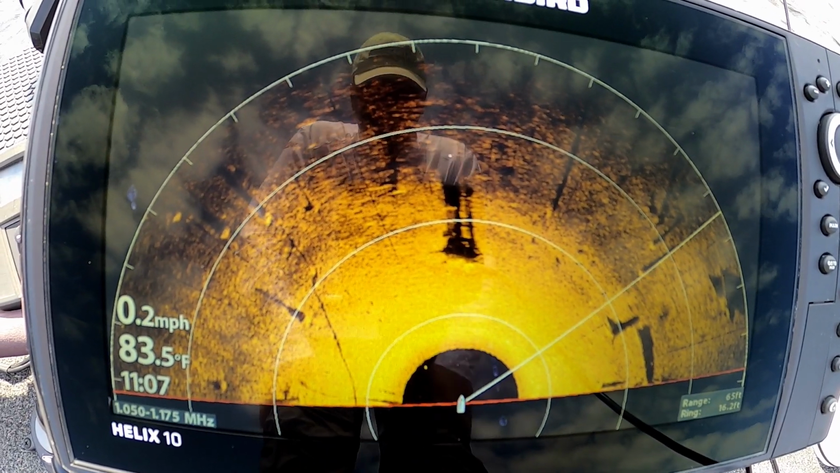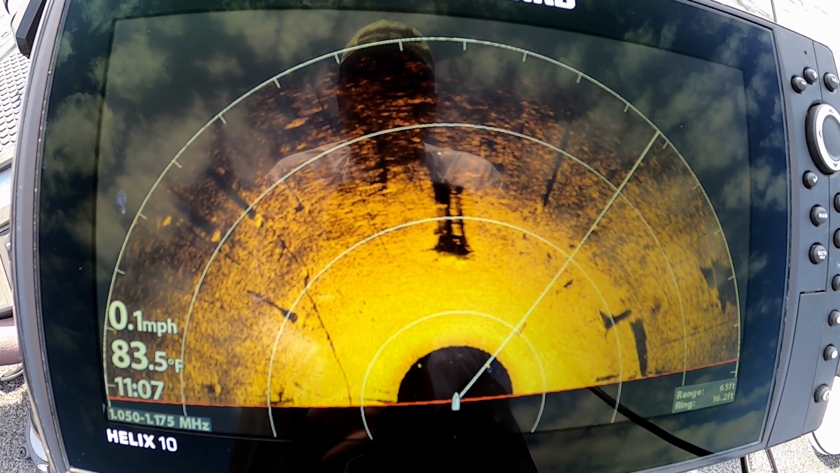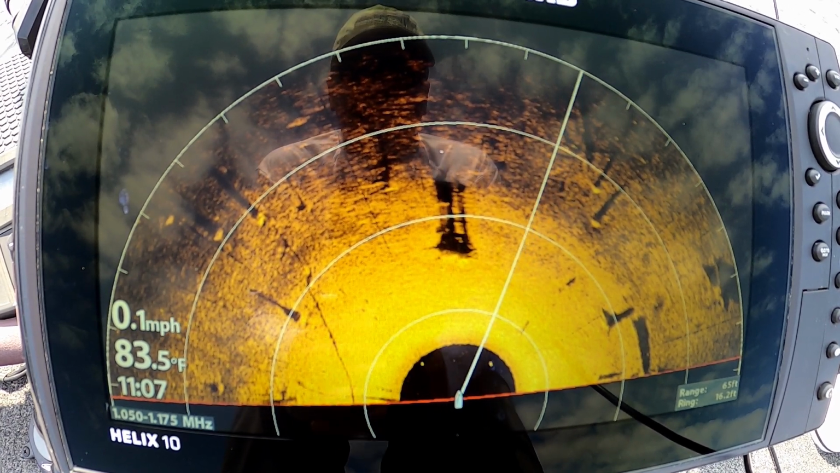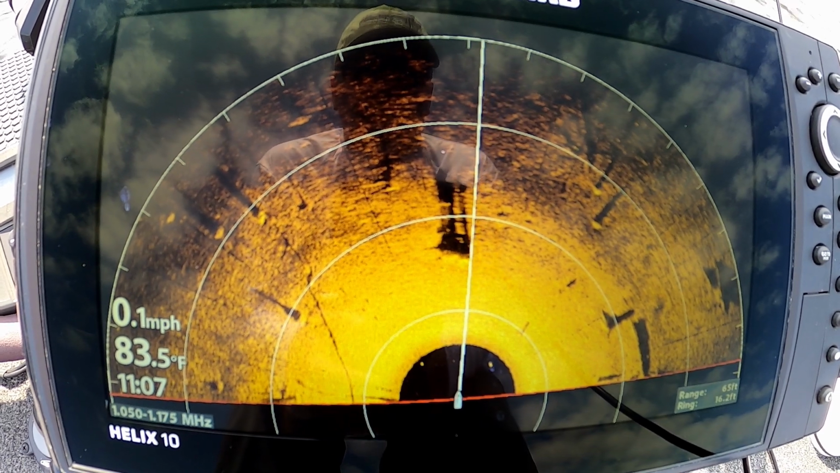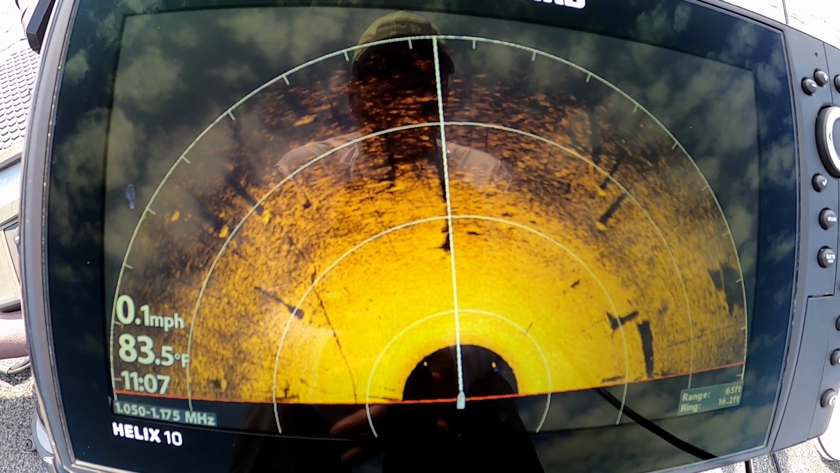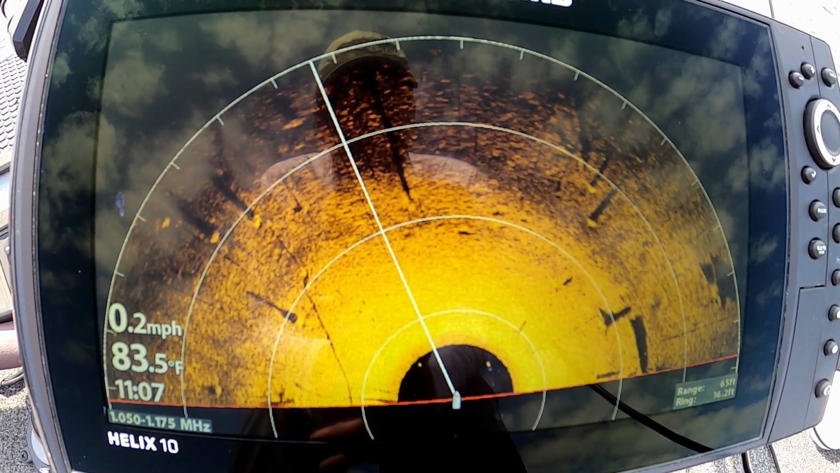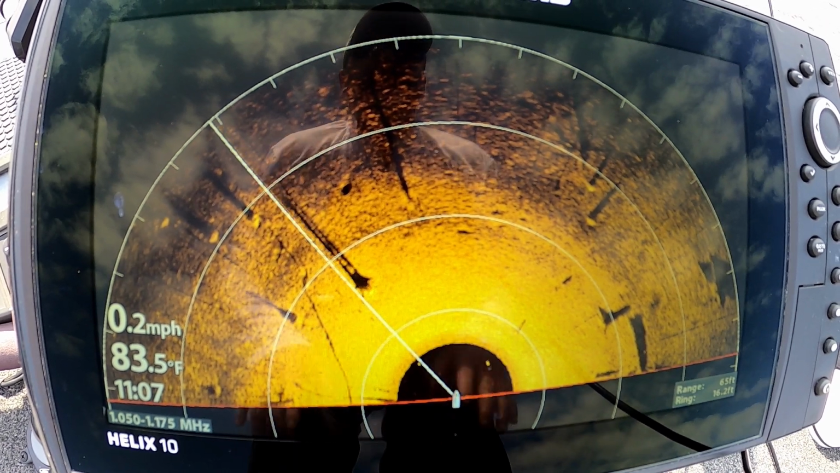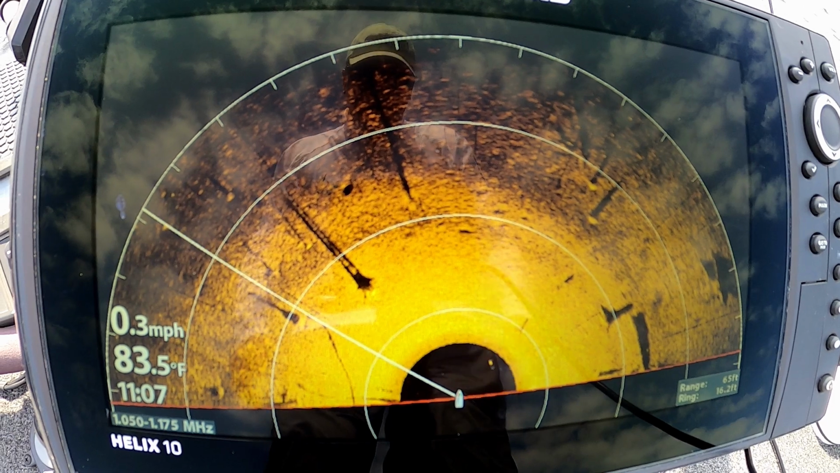Alright guys, got your 360 on. I've got the range set at 65 feet. Everything else is pretty much factory settings, except that I slowed the speed down to 1, so that the beam's making a very slow sweep. And you guys, you can see the stumps and stuff there around us. So we're going to ease over towards where I marked one of those schools and see if we can find them and pick them up on this 360.